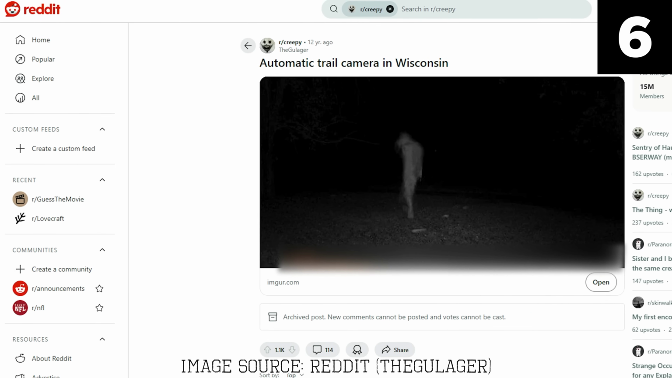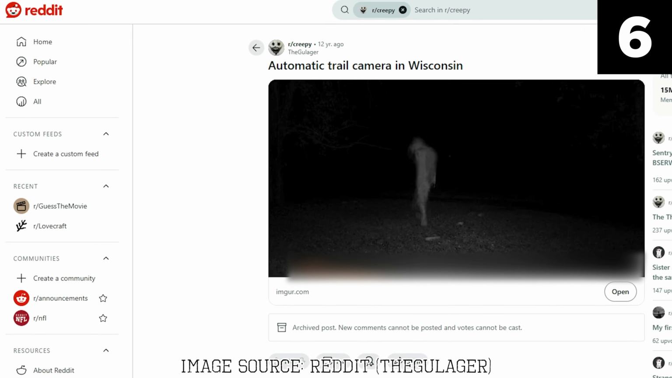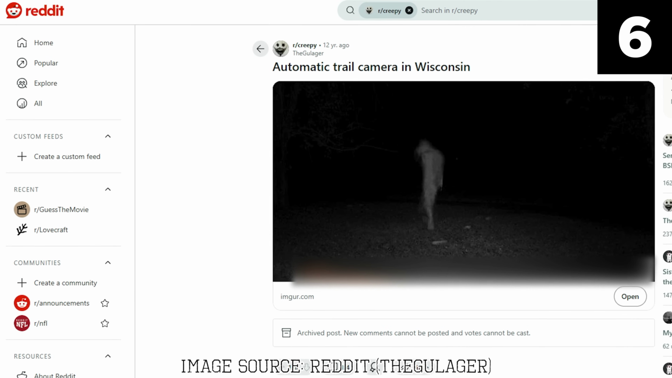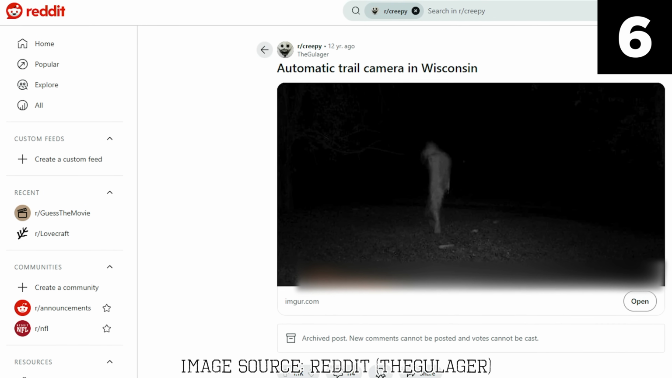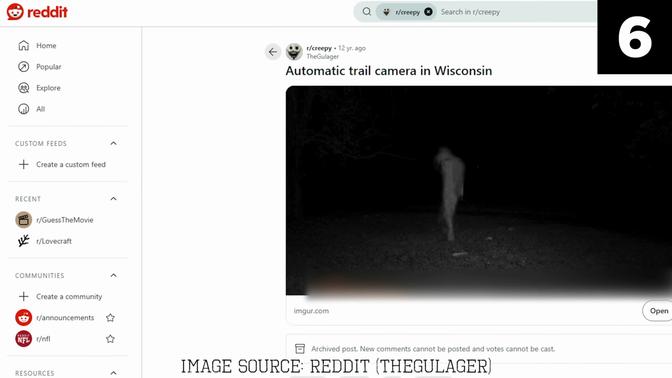Adding to the intrigue, the original poster of the image on Reddit has remained largely silent, offering little additional context or follow-up. This has only fueled further speculation, as users ponder why more information hasn't been forthcoming. Was the poster too frightened to return to the woods? Did they uncover something they chose to keep secret? Or is it all part of a carefully crafted mystery designed to captivate, terrify, and go viral?